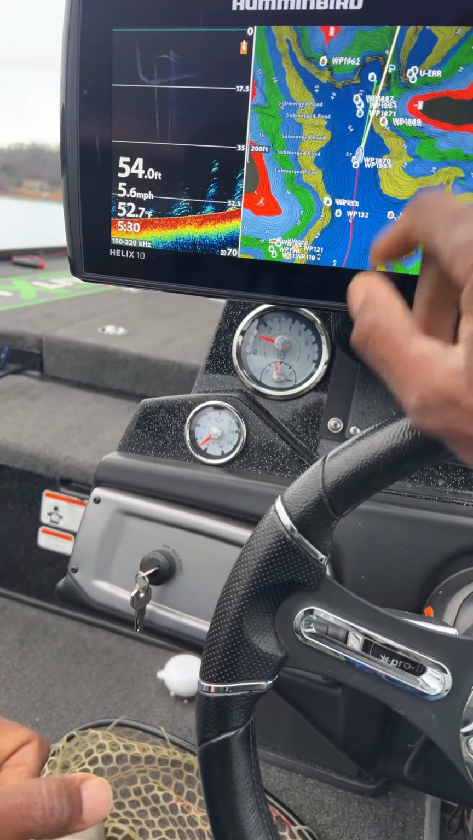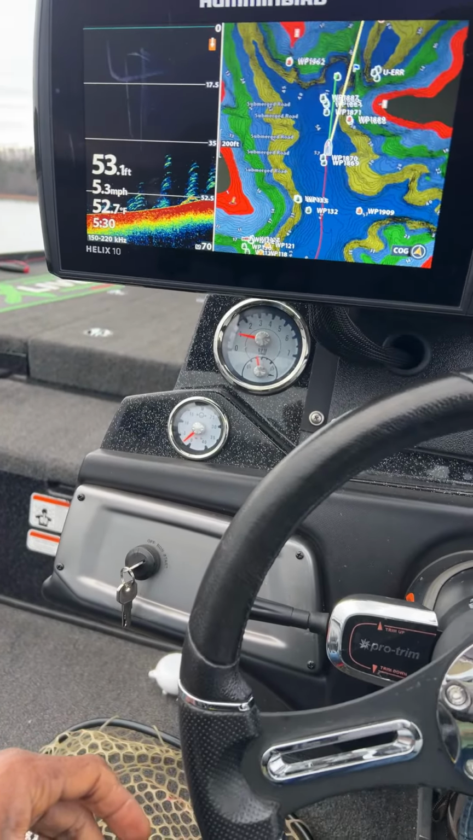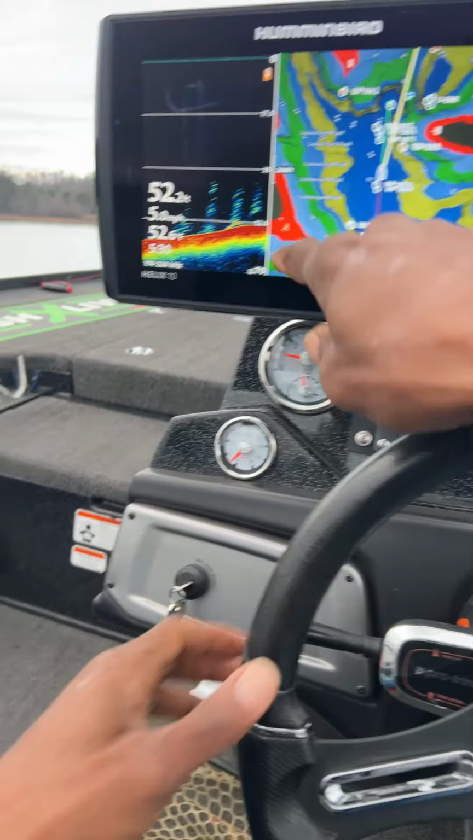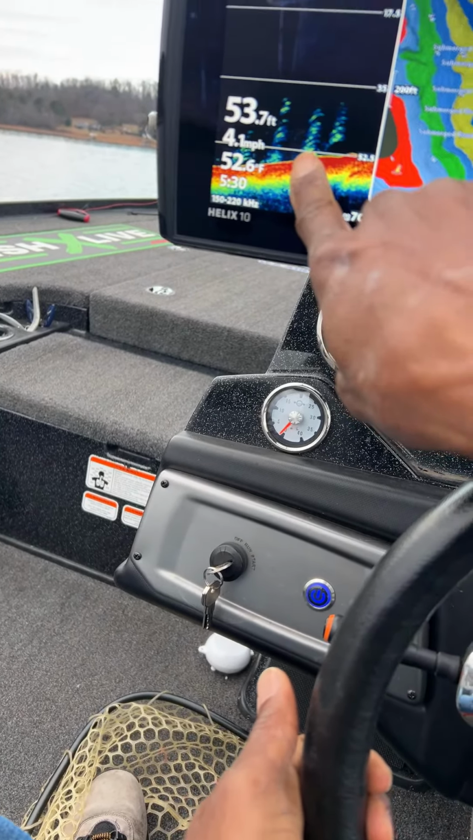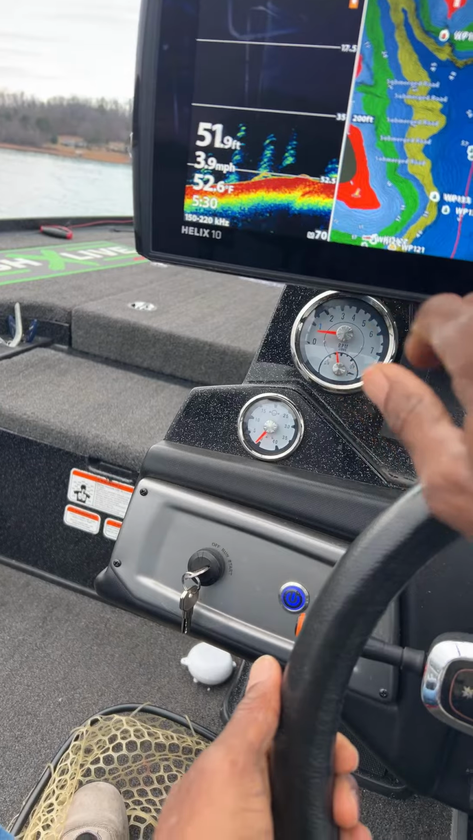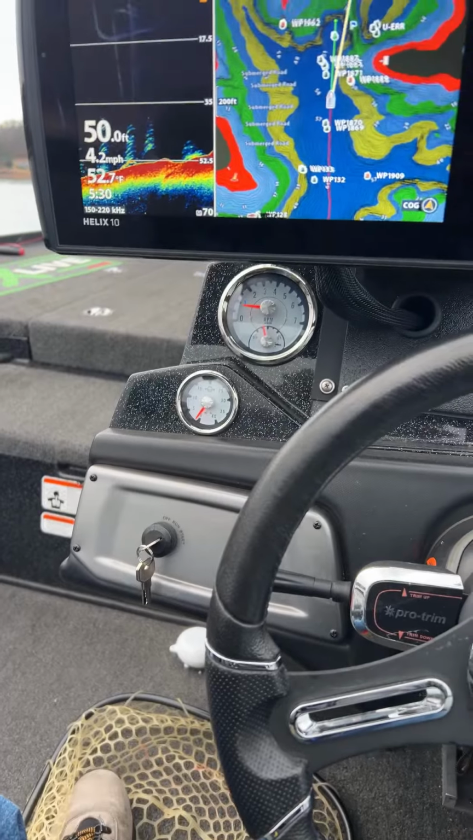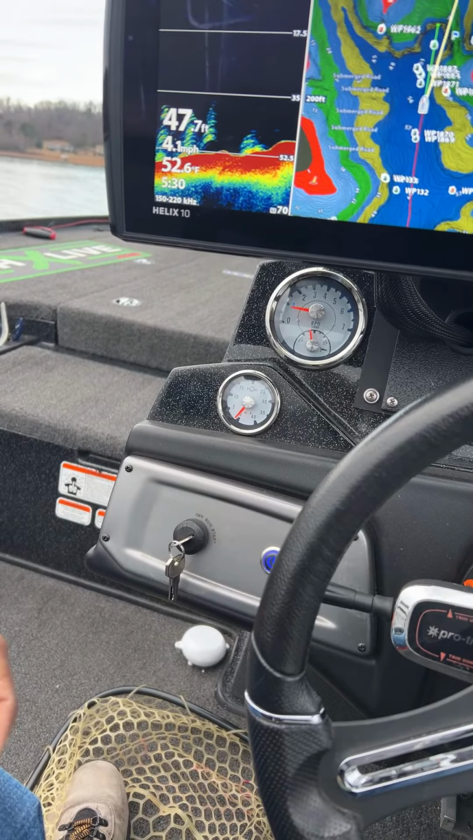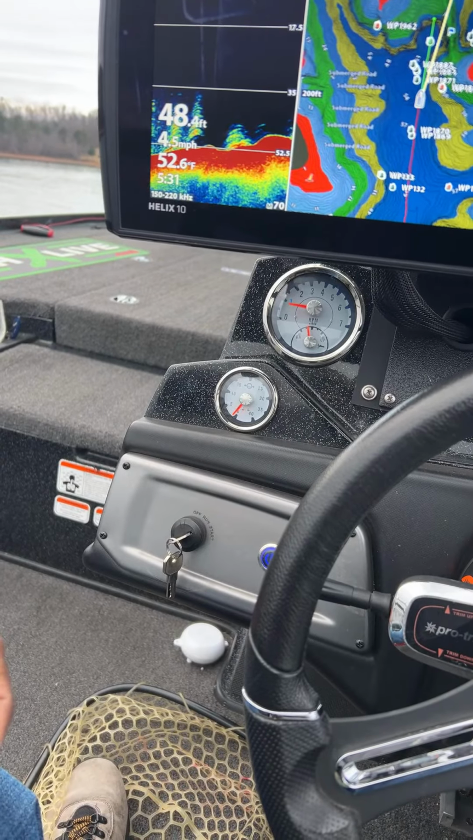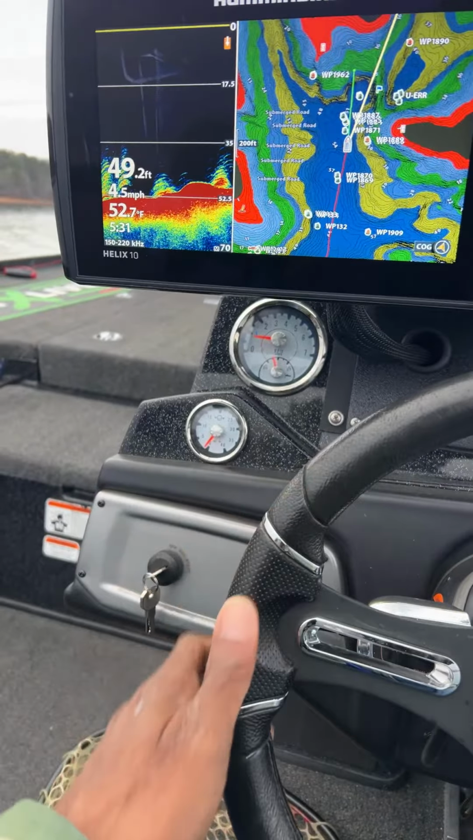Now, this is the way I used to prepare for tournaments by doing all of this stuff, guys, instead of just coming out to the lake and starting to fish right off. See, there's some fish right here all the way on the bottom at about 50 feet. So we should be running up on some bait fish sometime soon. We'll see.